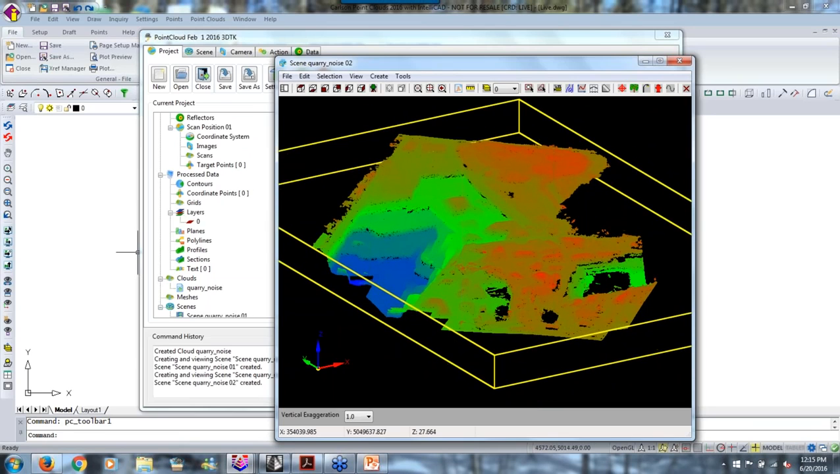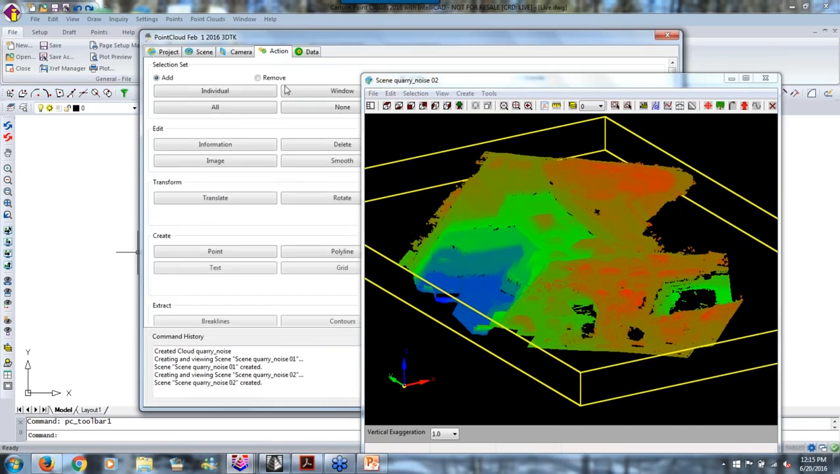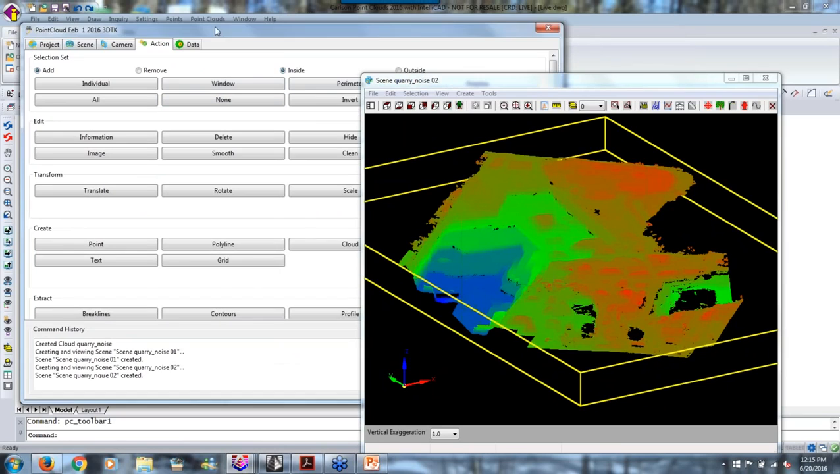Okay, but there's a bunch of stuff I can do in here. If I switch over to the Action tab, one of the main things you can do is create polylines. One of our clients uses this, and they create their polylines. They go in and snap polylines to points in the cloud and create break lines, and they make their surface from the break lines. Basically that's what they do.